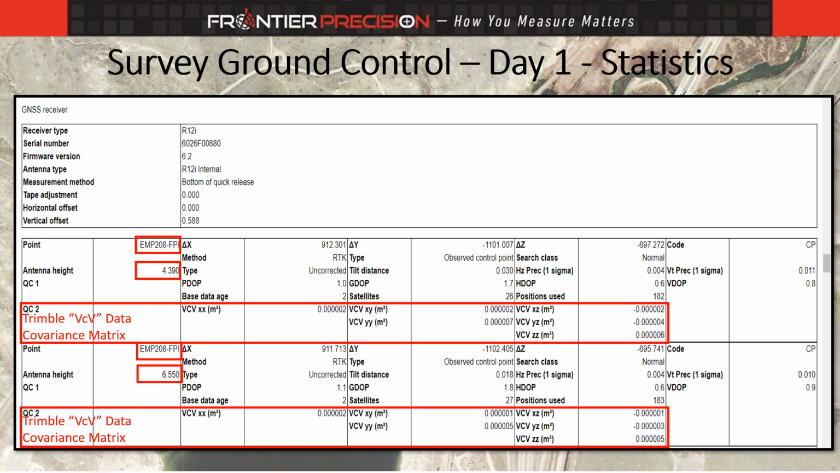But when I set up my survey style to collect this data for my ground control, I make sure, since I'm going to run through a network adjustment, that I log QC data, and QC2 is the component that carries my statistical unbiased data, which is in Trimble's world VCV, variance covariance, but in the academic world covariance matrix data that will be used in the network adjustment.